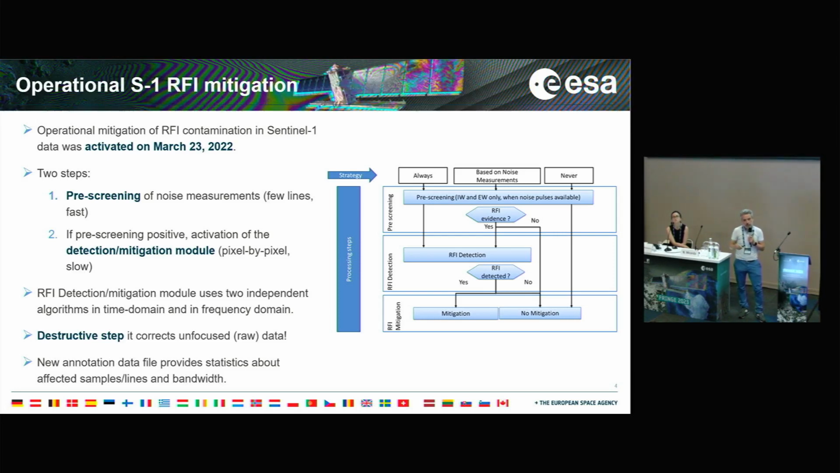We also introduced a full new set of annotations in the Sentinel-1 products in order to describe what happened at processing level and if a product has been effectively affected by this RFI mitigation.